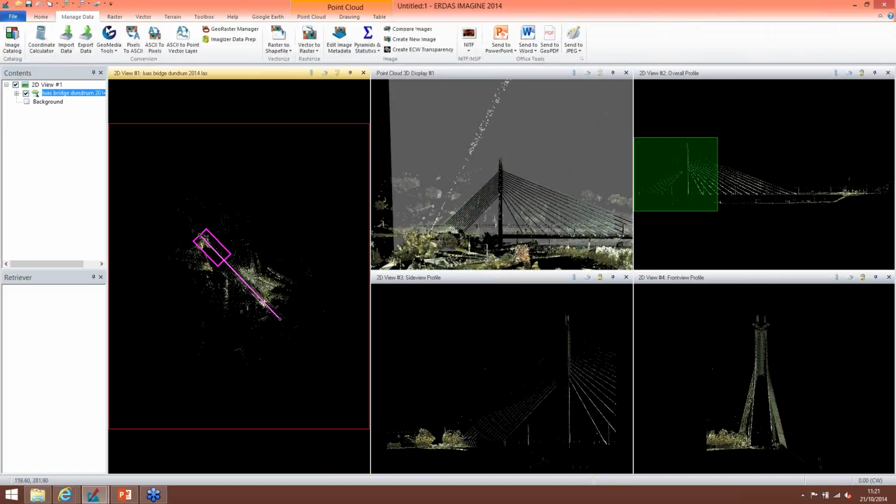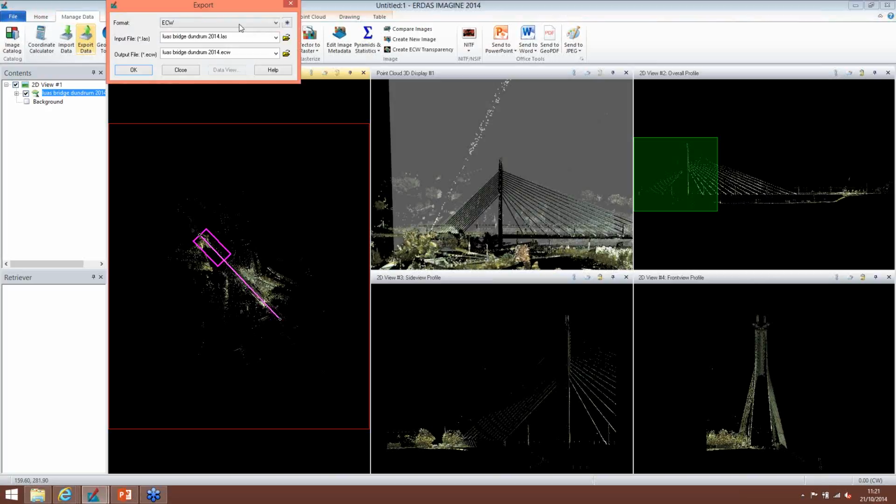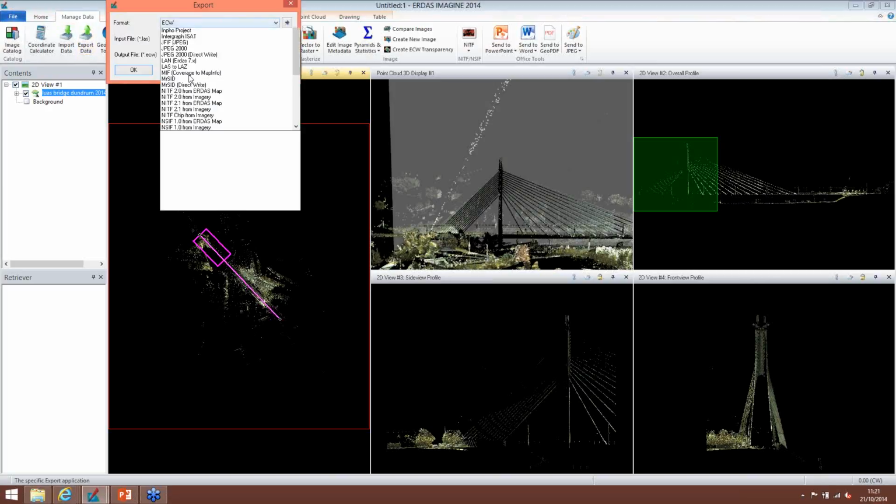So you can see for the storage of data, it does decrease the file size significantly. You can see here that Imagine can convert between LAS and LAZ. So you can save on storage space, the more data that you produce. And that's it. Okay. All right.